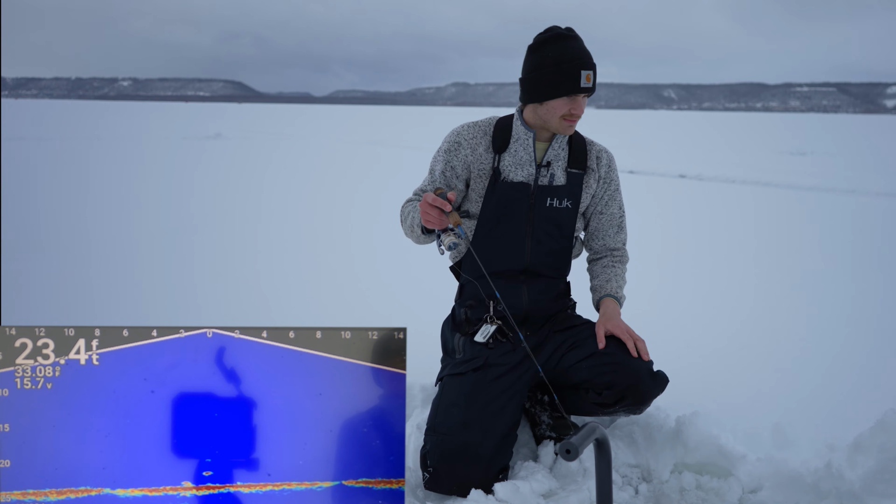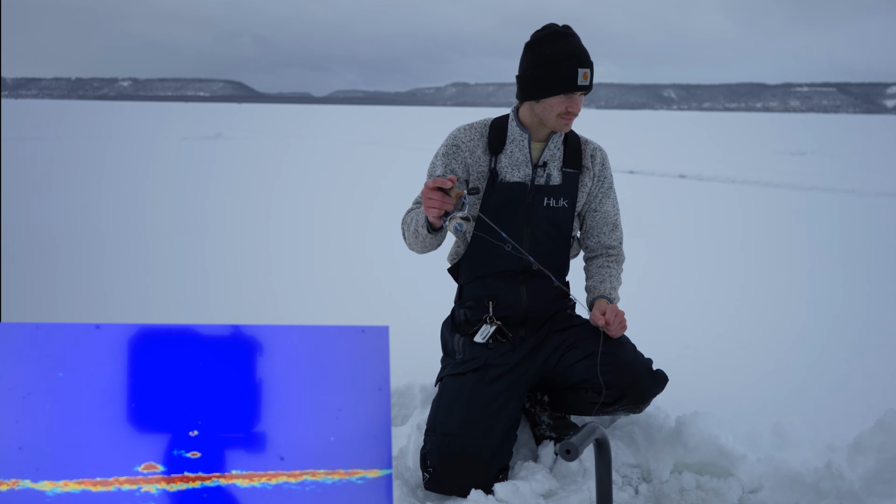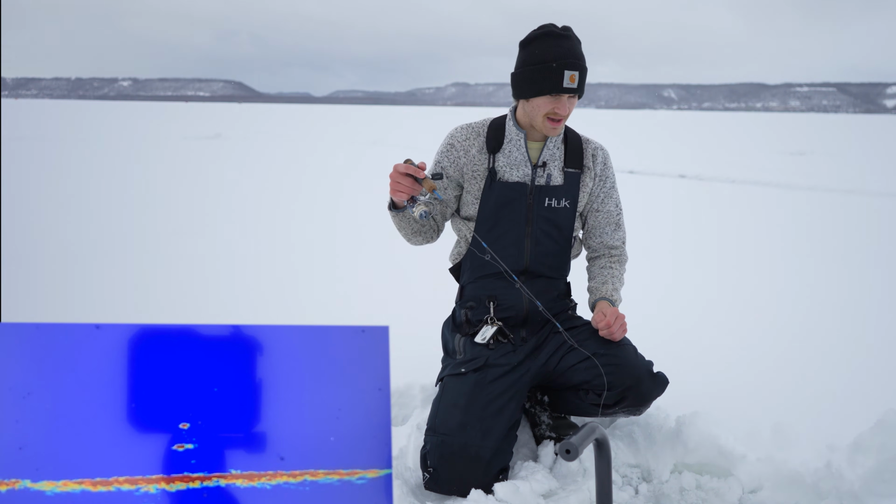Oh, we got something on the bottom here. Oh yeah, look at this guy. Oh, that's a decent mark right there. Oh yeah, it's a good fish. Is it going back down or what? Did he come up off the bottom and just not want it?